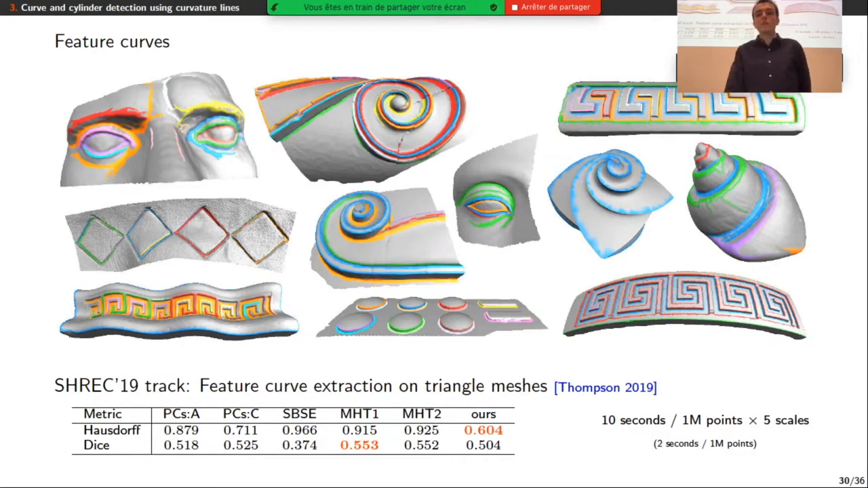And we obtained the least errors in terms of Hausdorff distances between the curves we detected and the curves manually labeled by computer scientists. Which means that our method is precise enough, and we can process 1 million points in about 10 seconds. And here we use 5 scales only.